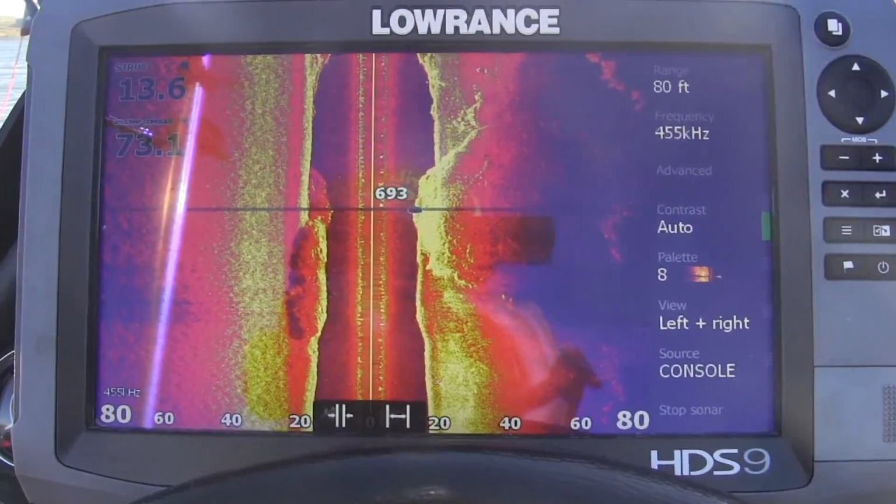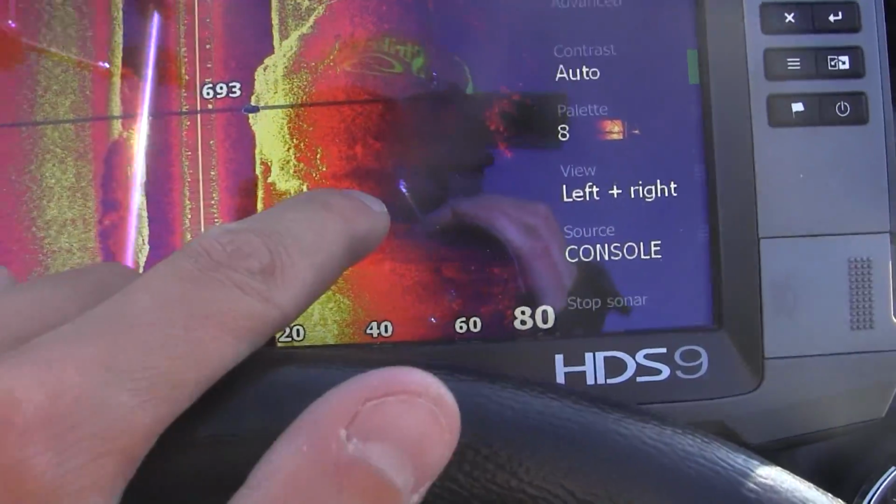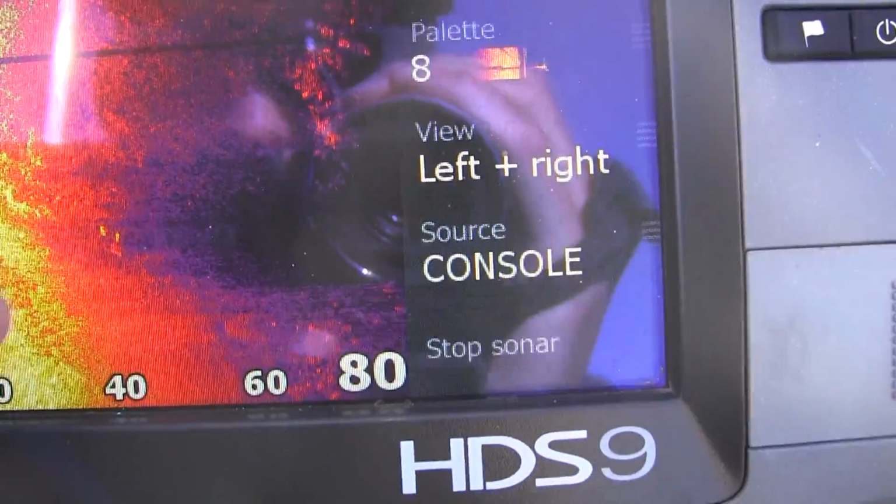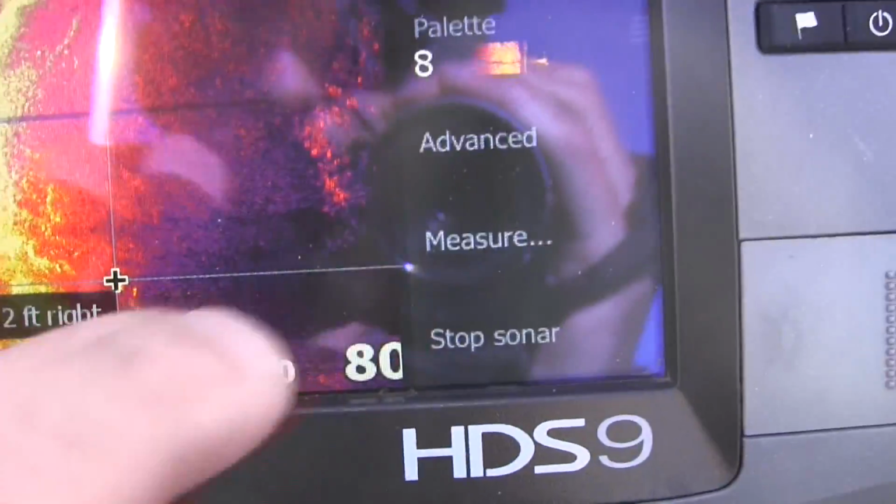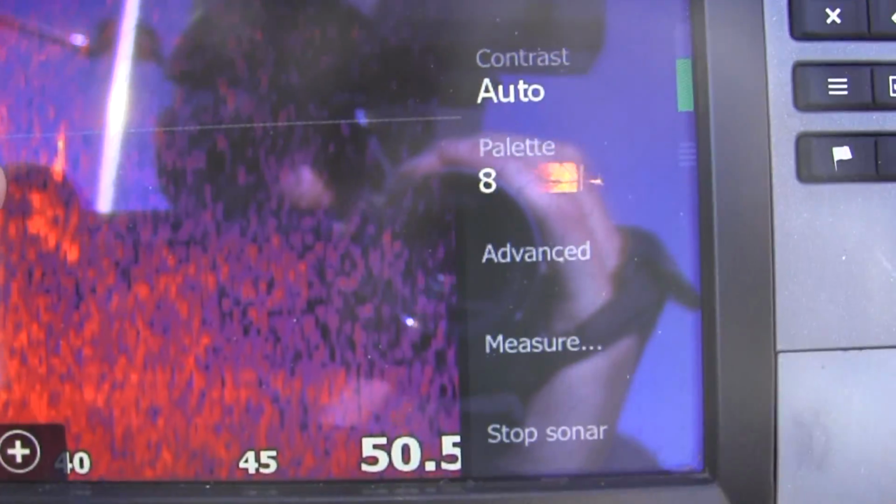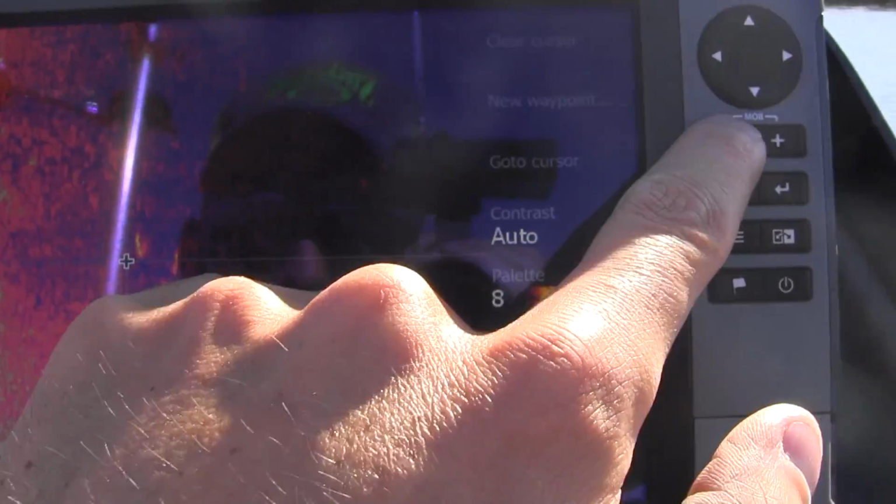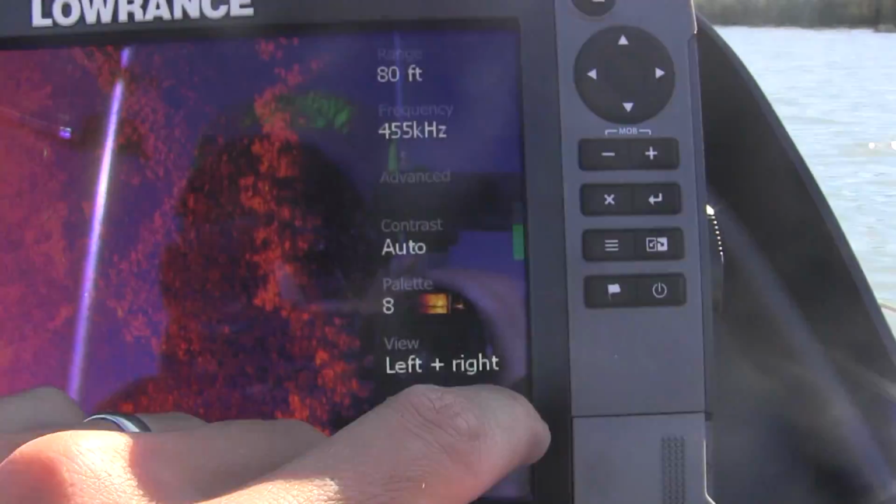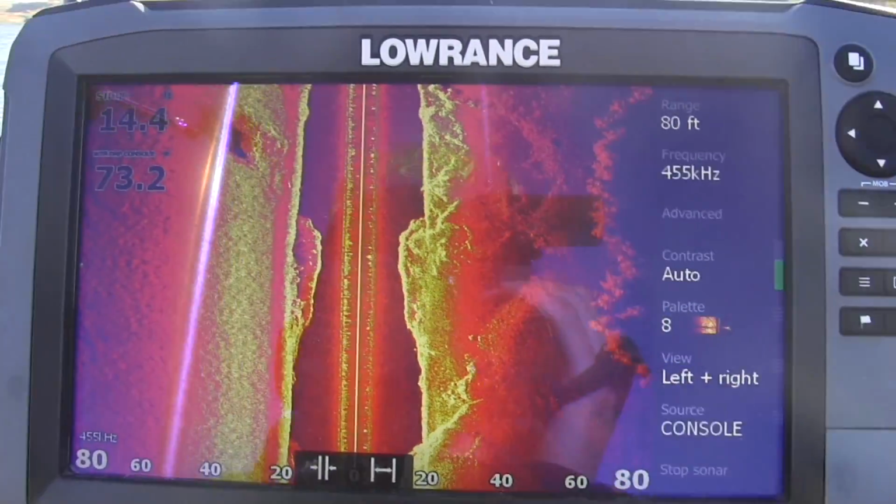I don't necessarily see any fish on the screen around it. These two down here might be fish, which you can kind of see are little white dots. The best thing to do is to zoom in and see if you see shadows. So yeah, those two might be fish right there. But that would give you at least an option to turn around and fish, knowing that there's some activity there along with the structure.